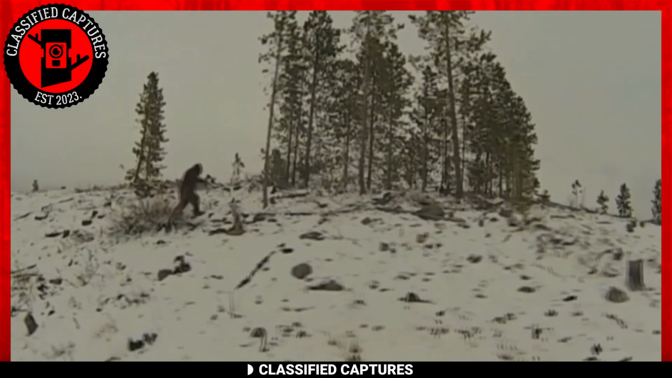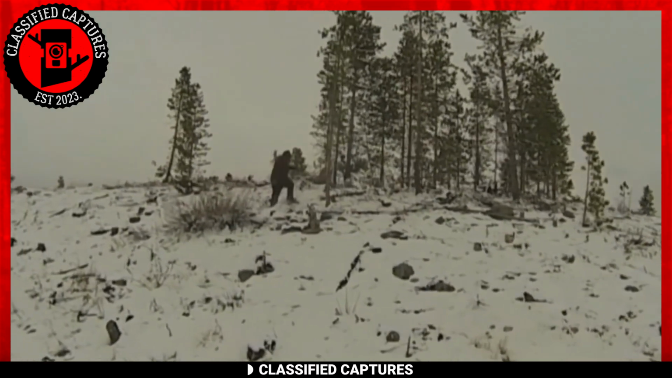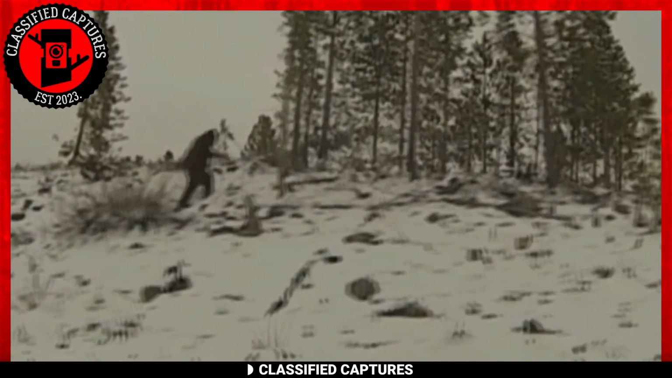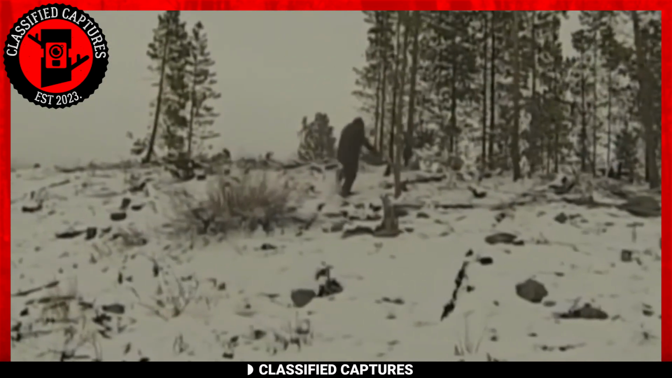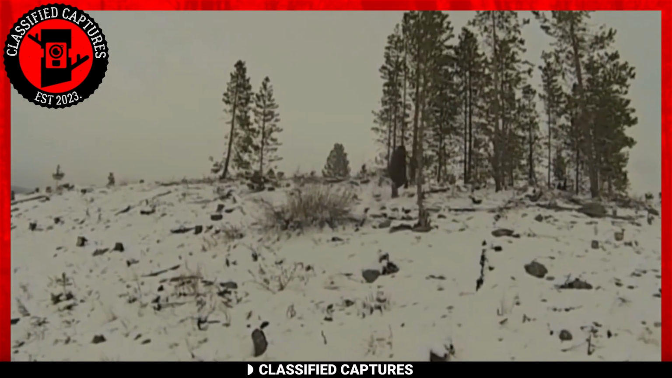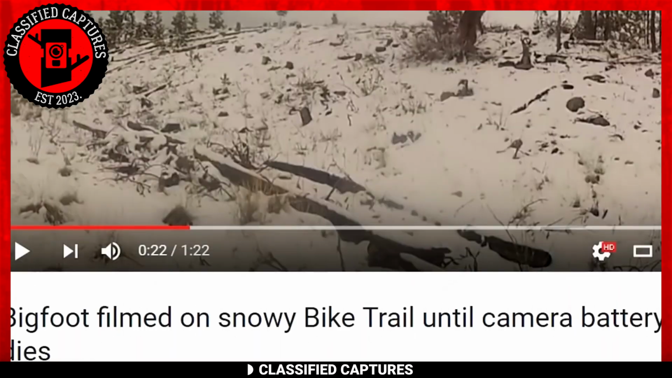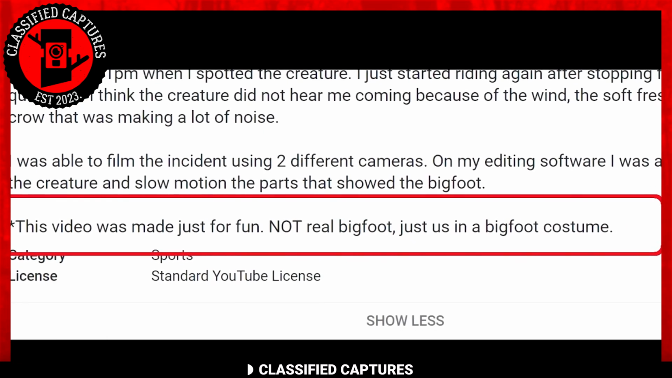The bikers couldn't believe their eyes, so right after they got home, they looked again at the footage of their bike cam. What they saw shocked them. A big, hairy creature walking like a human. Could this really be Bigfoot? They posted the footage online to see if other people thought the same as what they thought. Opinions varied on what happened that day.